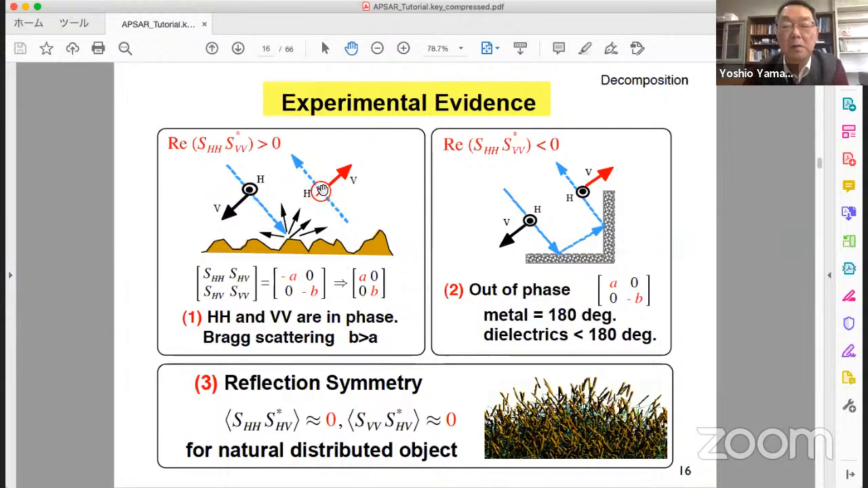The direction is opposite, so it is minus A. The reflection coefficient is minus A. V polarized wave also returns in the opposite direction, so minus B. The cross polarized component is almost zero. So in relative form, A 0 0 B. HH and VV are in phase. For Bragg scattering, B is larger than A. This is one piece of experimental evidence.